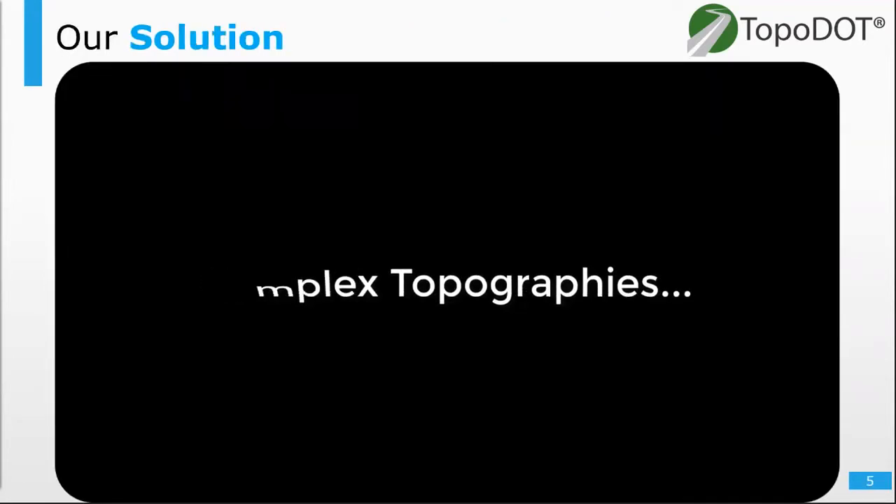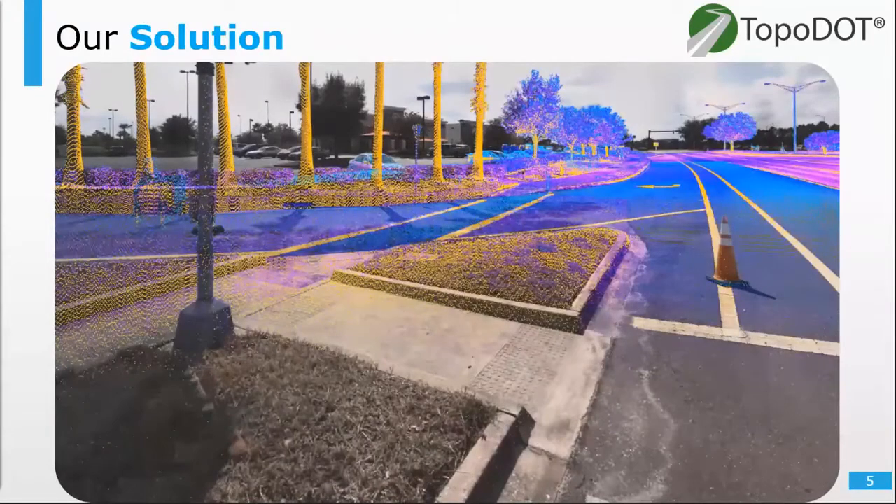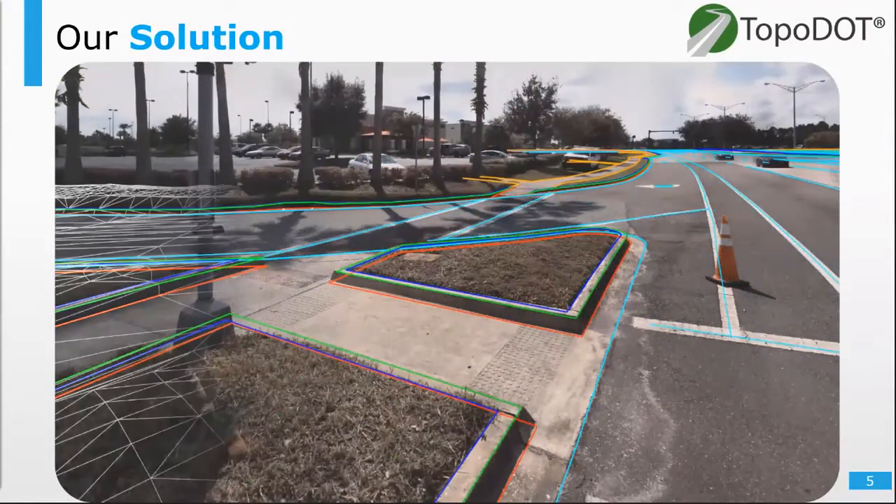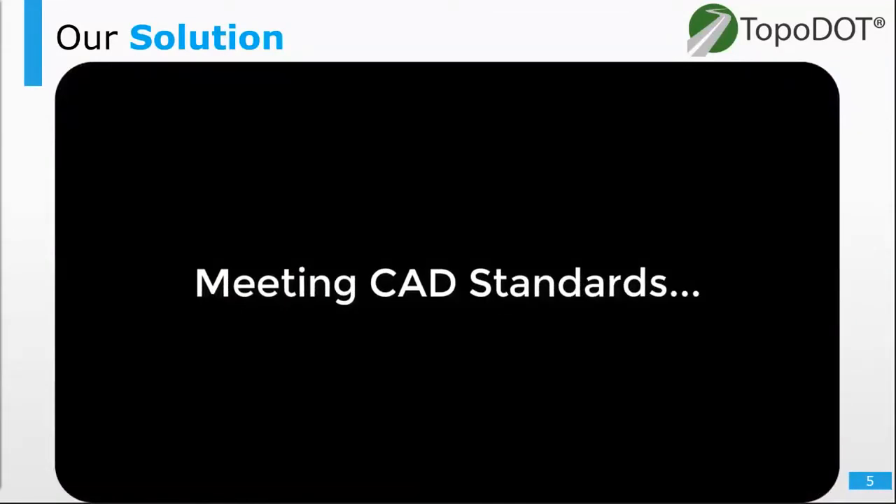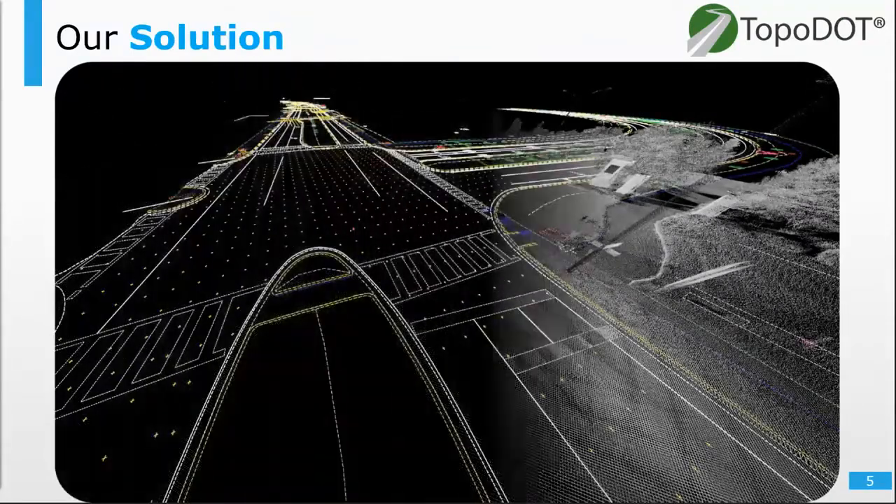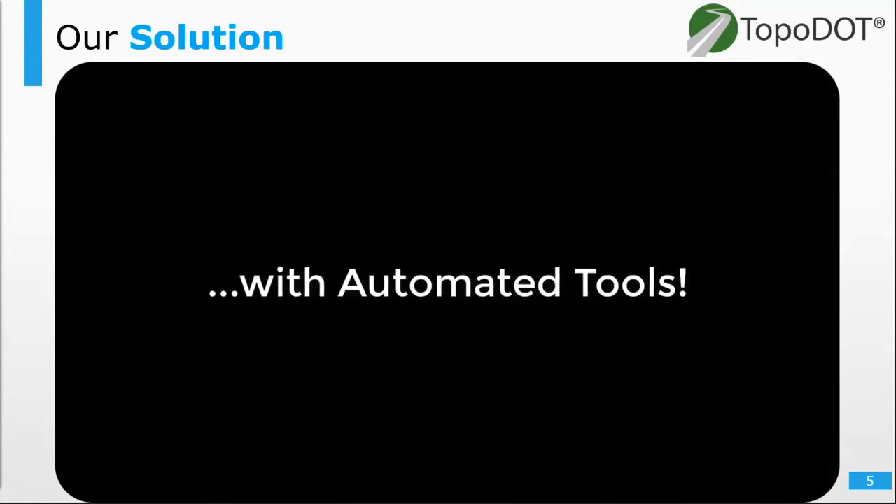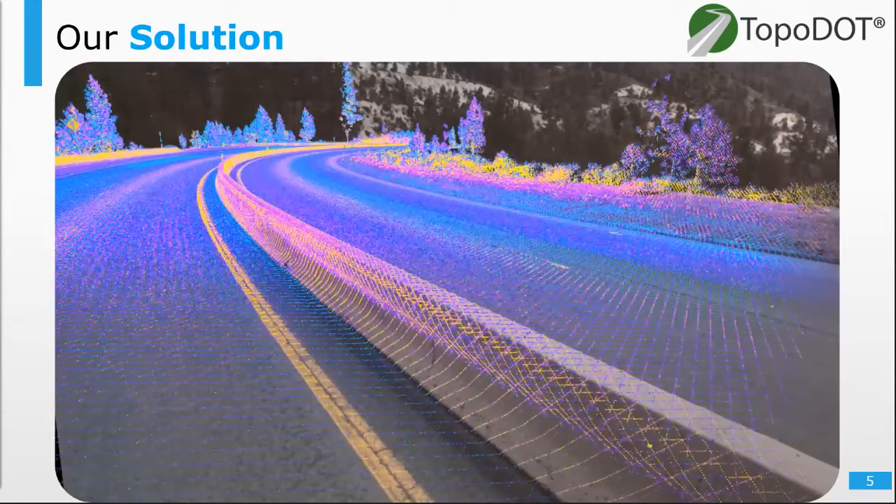And essentially, Topodot is an industry-leading software application for extracting high-quality topographies, 3D models, and collecting assets. And this is all done from point cloud data and imagery. These high-quality CAD models meet the tough demands and quality standards required by these downstream applications, such as products offered by Bentley, Autodesk, Esri, and others.